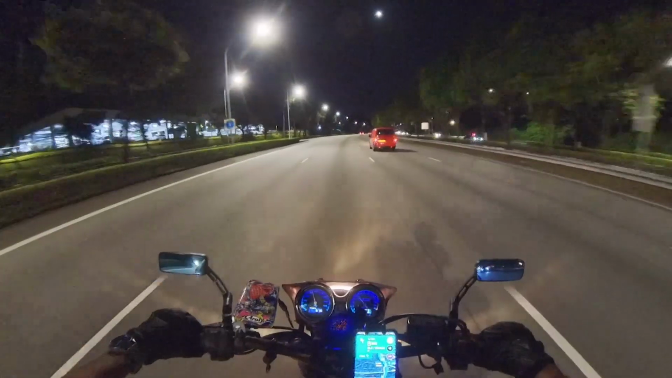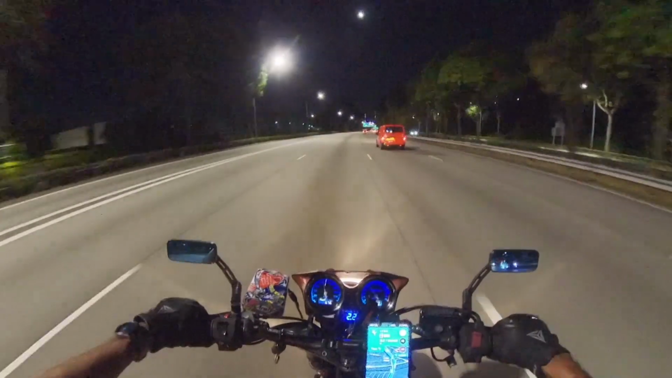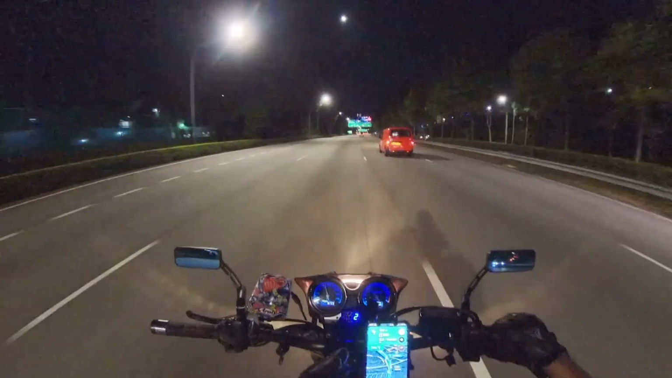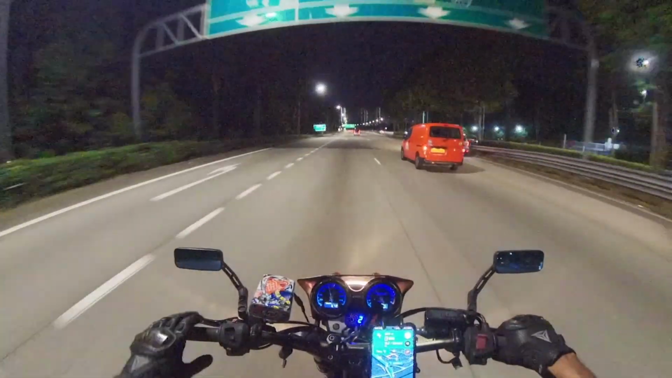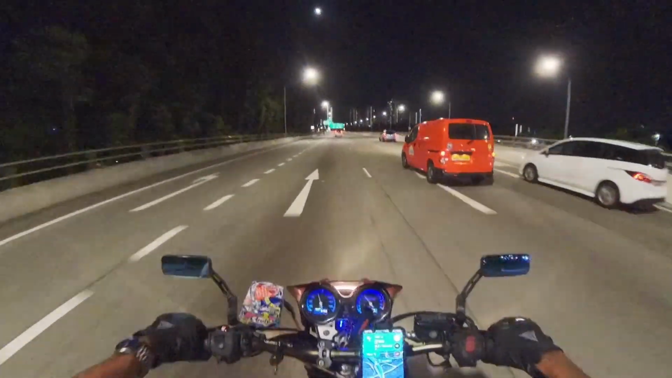So it's the ZX-4R. It's a 400cc inline 4 engine. Interestingly enough, it actually produces 90 horsepower. I'm not sure at which RPM it produces the 90 horsepower, but that's crazy for a 4-cylinder engine.